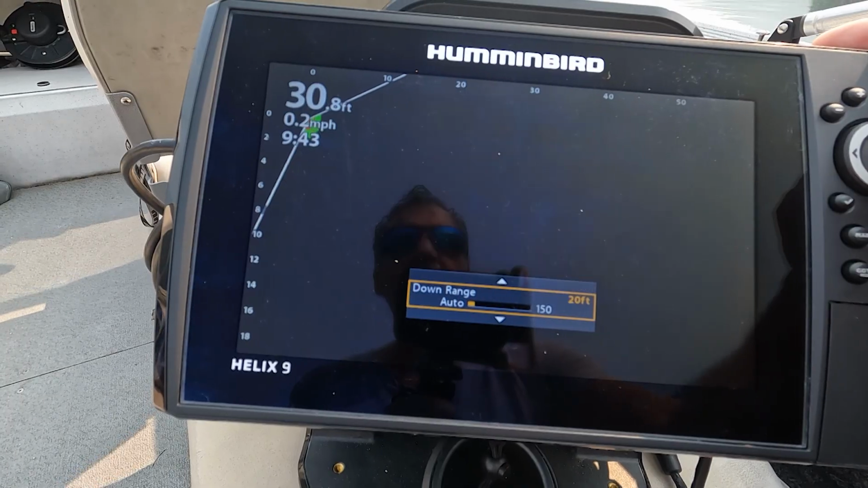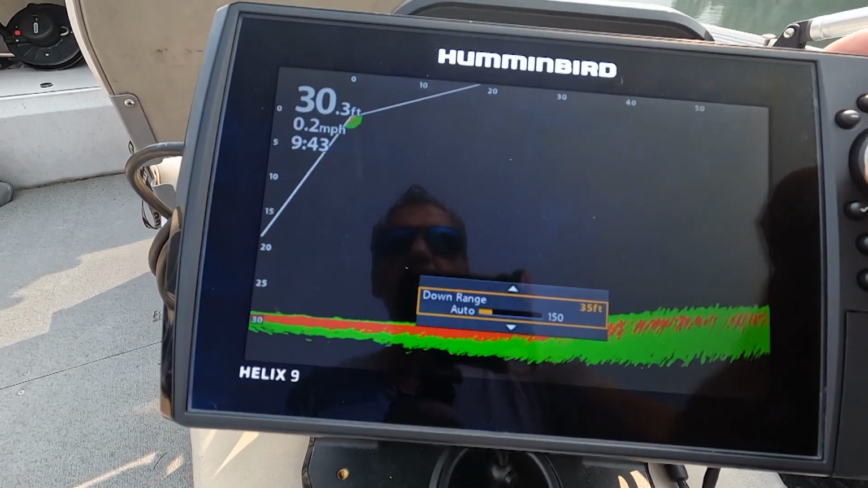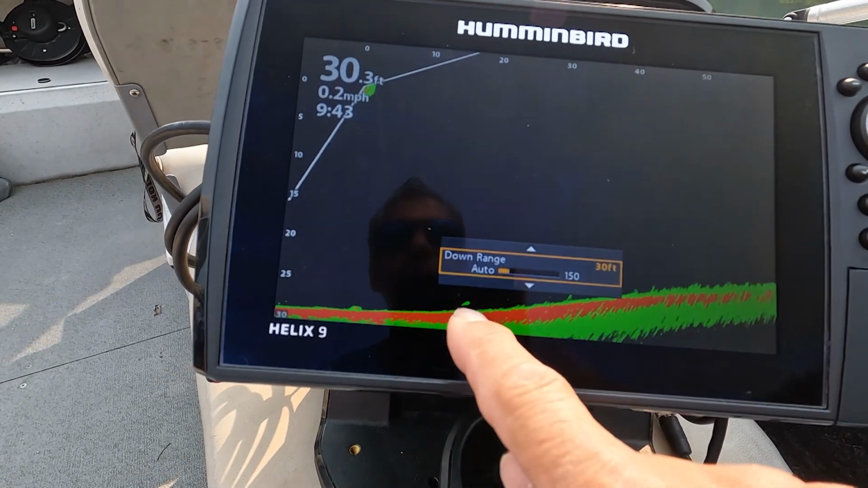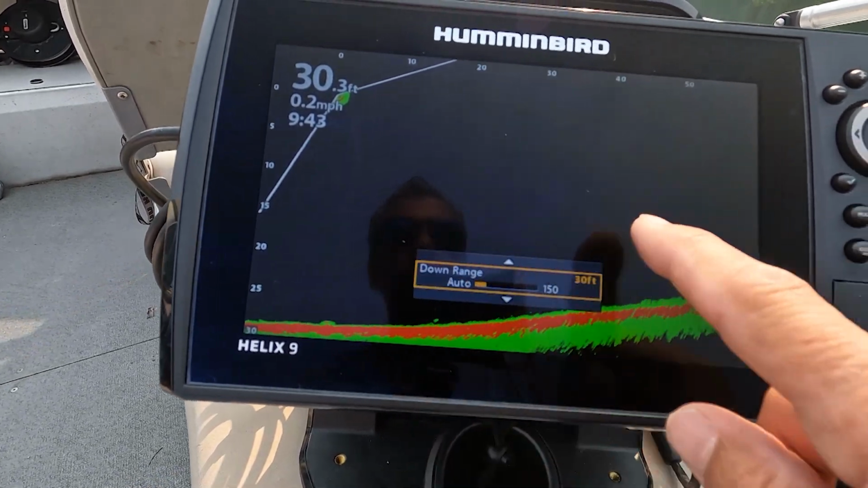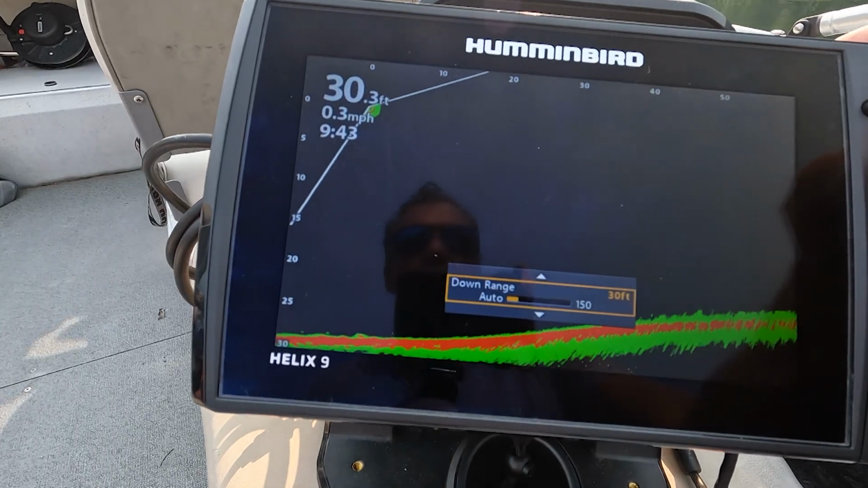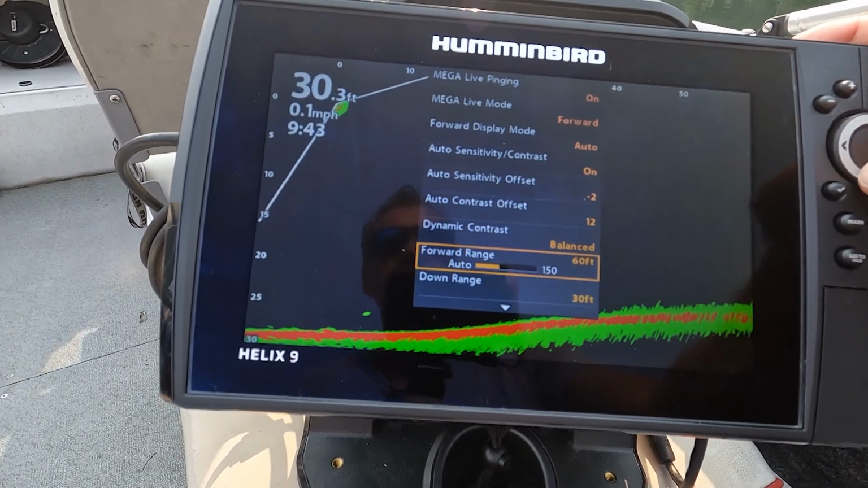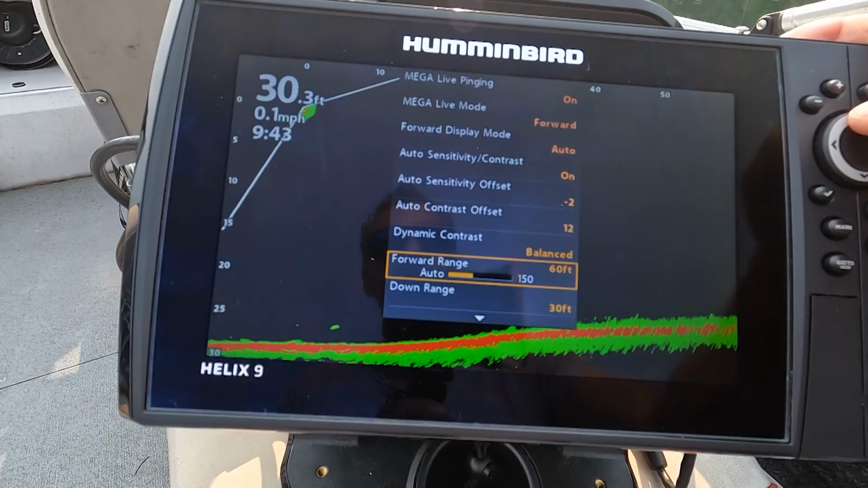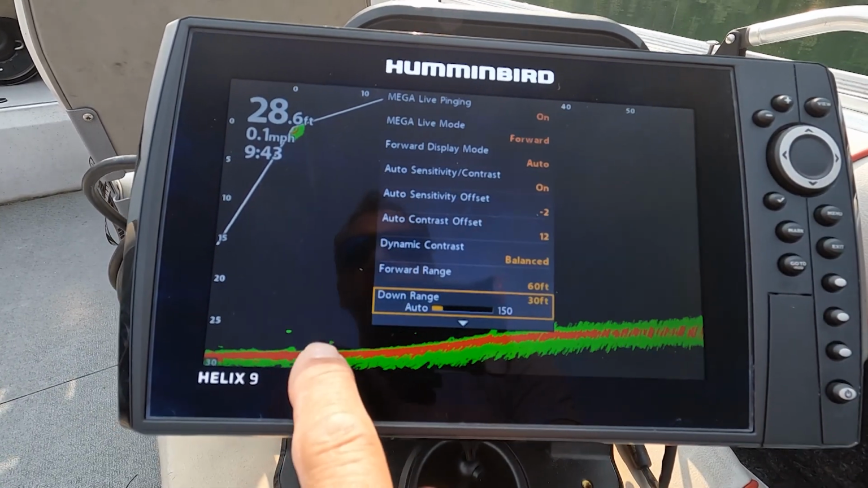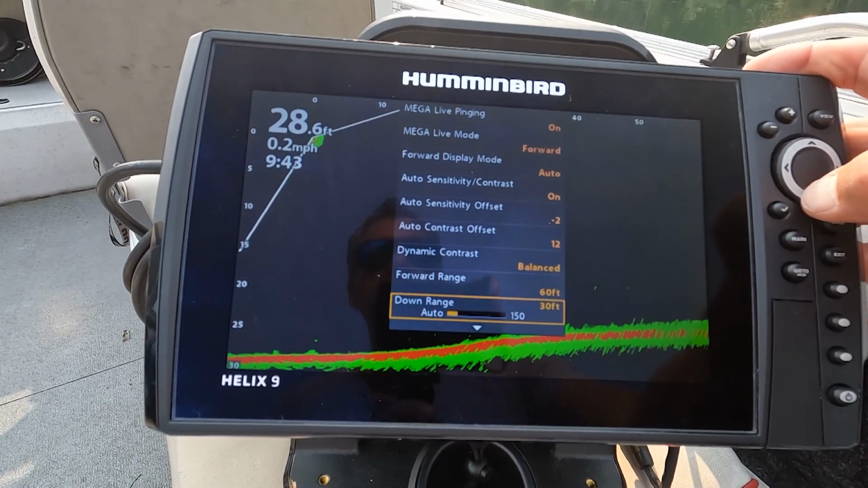And then of course the down range, I like to move this so I can just see the bottom. So now there's the bottom, 30 feet. So now I can just see the bottom range, and then I can see fish on the bottom moving, and I can also see where they're moving in the column. So again, I never put this on auto. I always like to adjust my two ranges, my forward range and my down range. Forward range, really ideal at 50 to 60, and down range, you want to dial it so you can see the bottom, see the fish on the bottom, and fish moving around, which is really good.